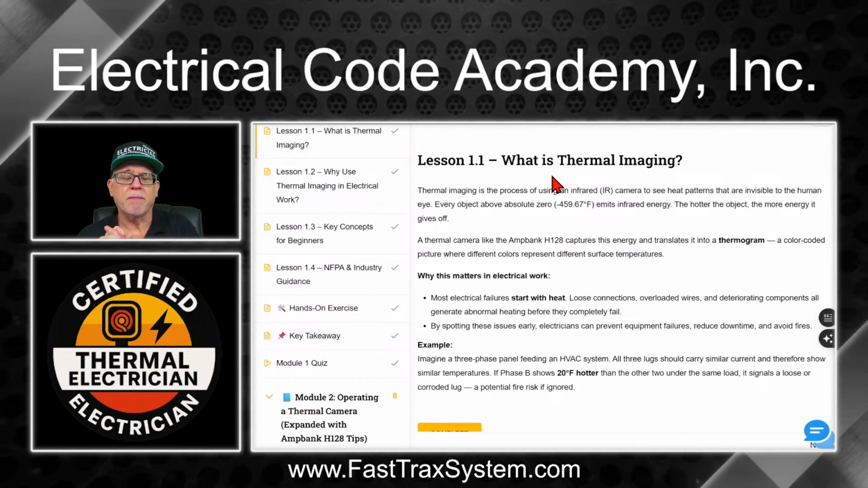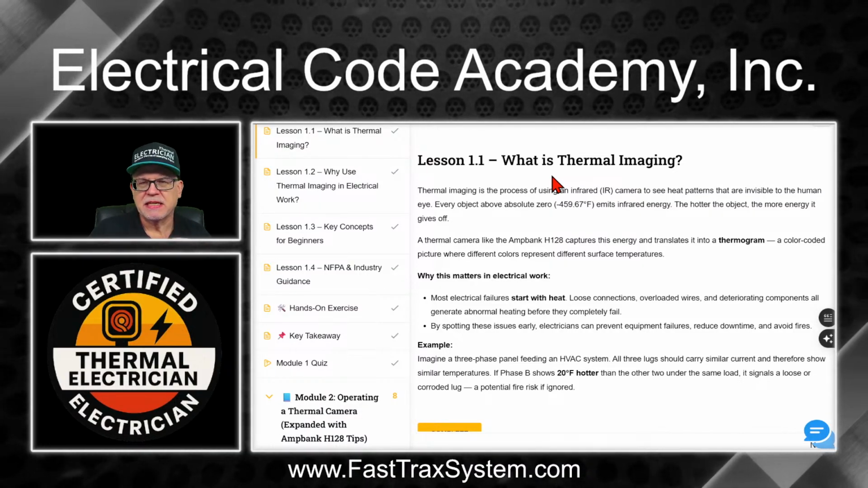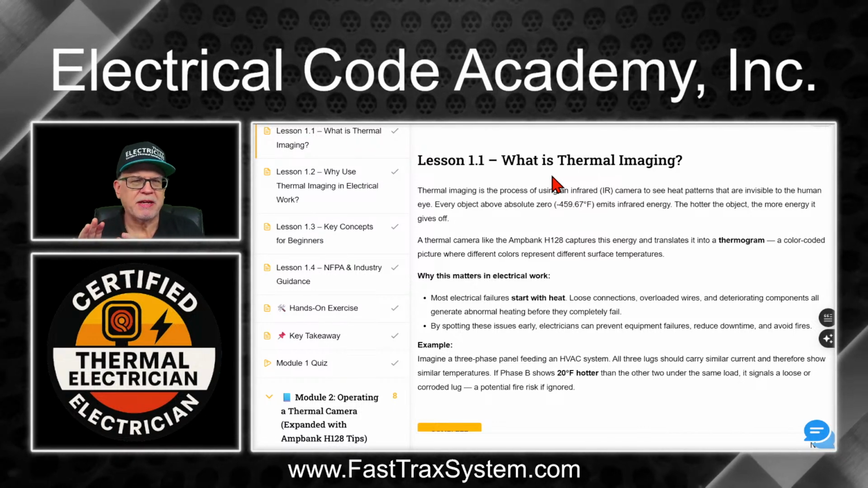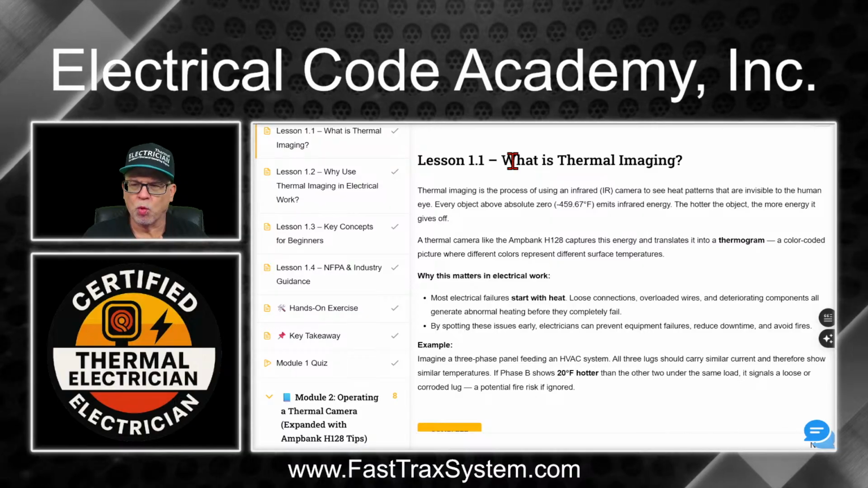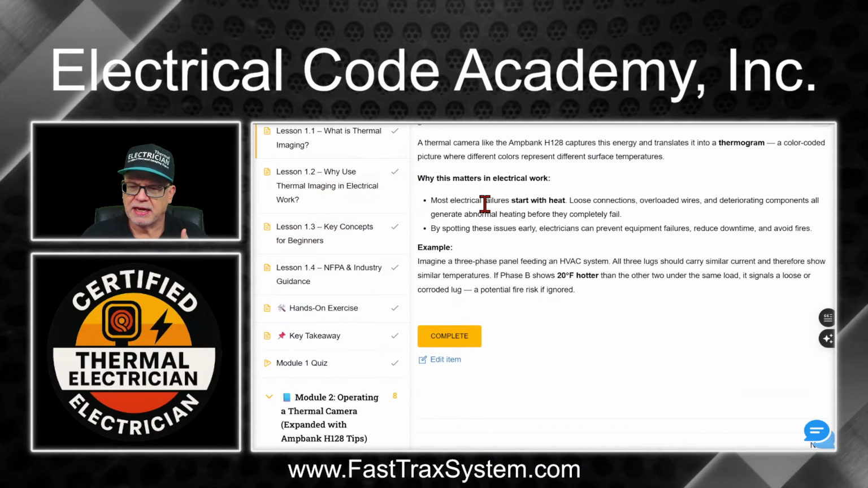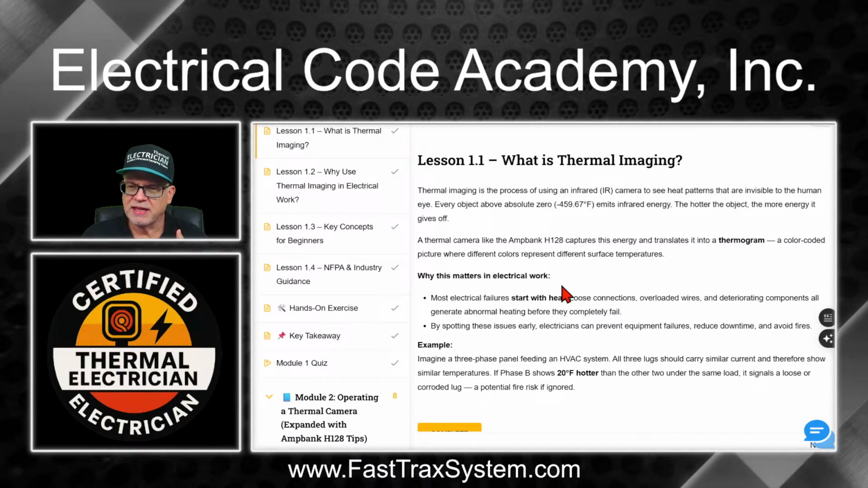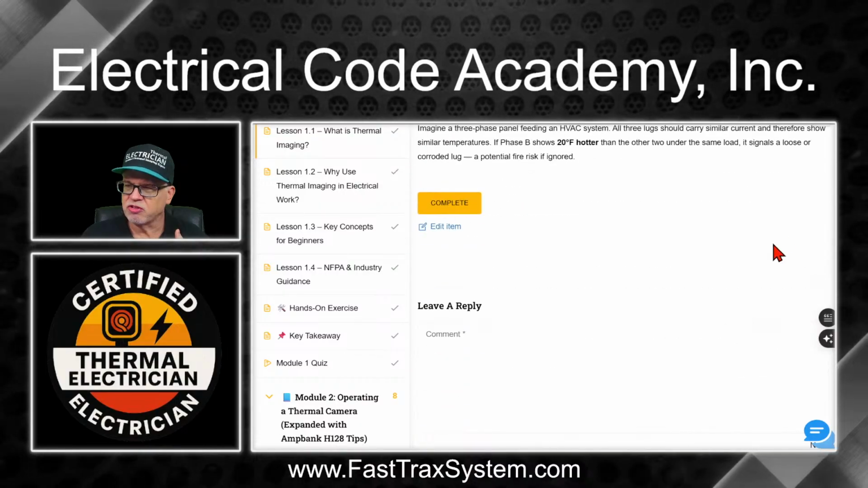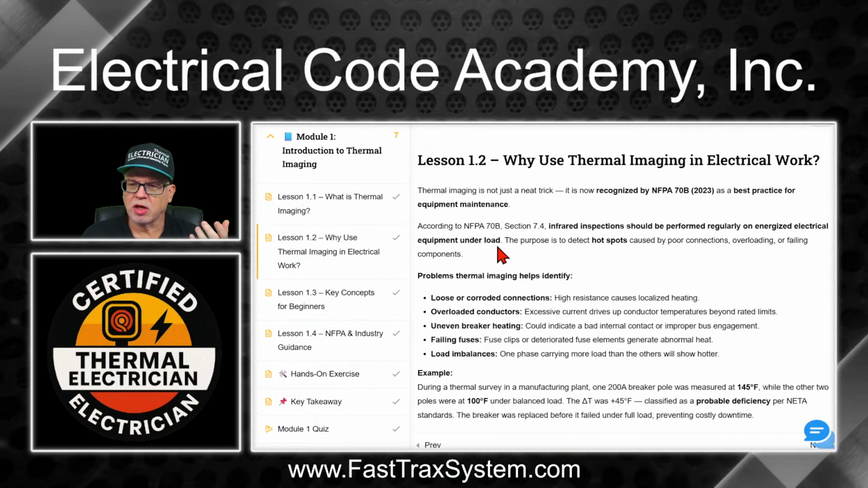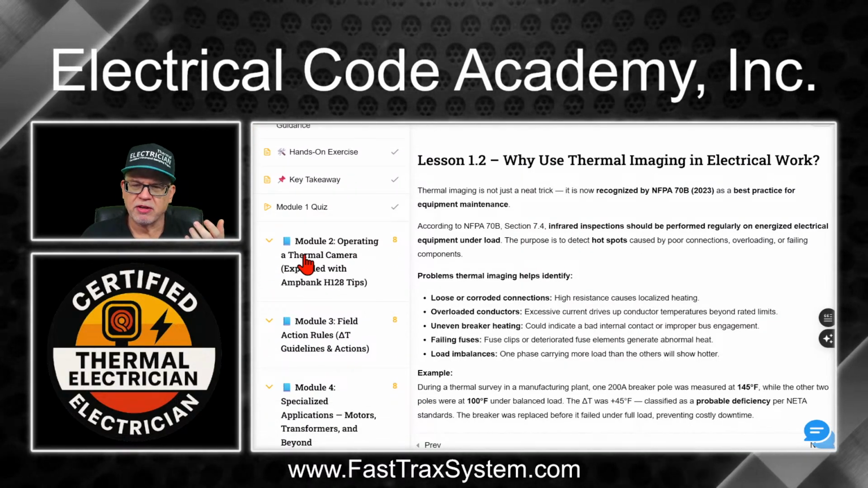Now, this is broken down in very easy to understand bite-sized pieces, because I think that's really important when you're trying to hammer home some important topics, that you absorb these topics, like what is thermal imaging? And we go over it, we talk about it. You can hit complete, it'll just check it off over here, but you don't have to hit complete if you don't want. And then you can just go on to the next unit. And then, so that's 1.1. And here we'll click on, here's 1.2, why use thermal imaging in electrical work? And you go on down and you'll see there's other modules.